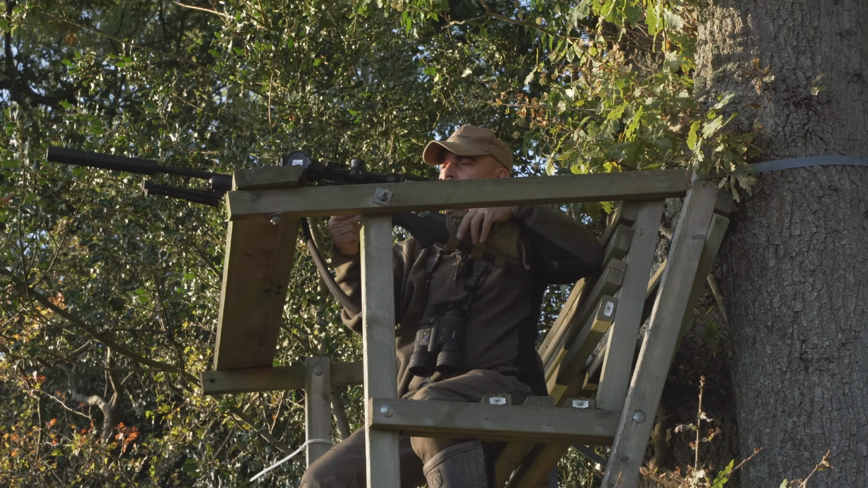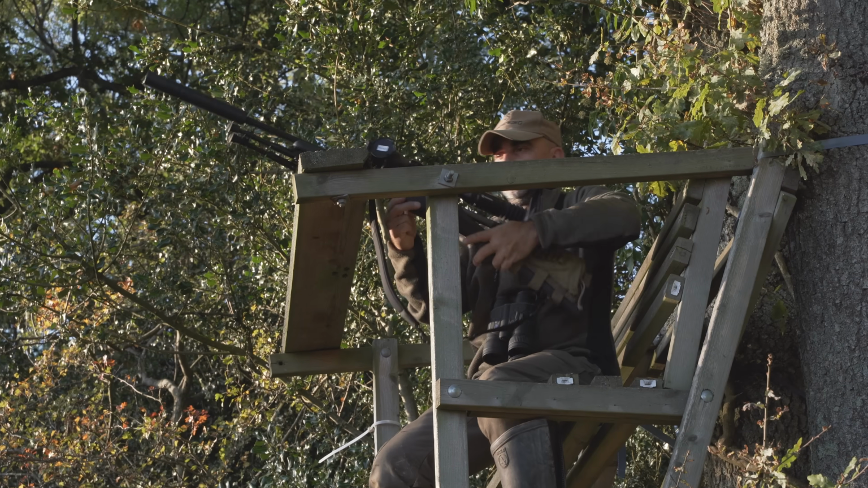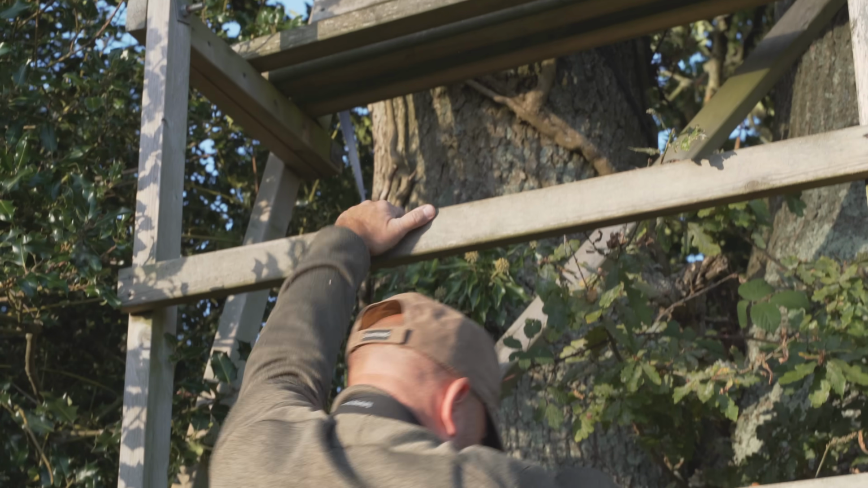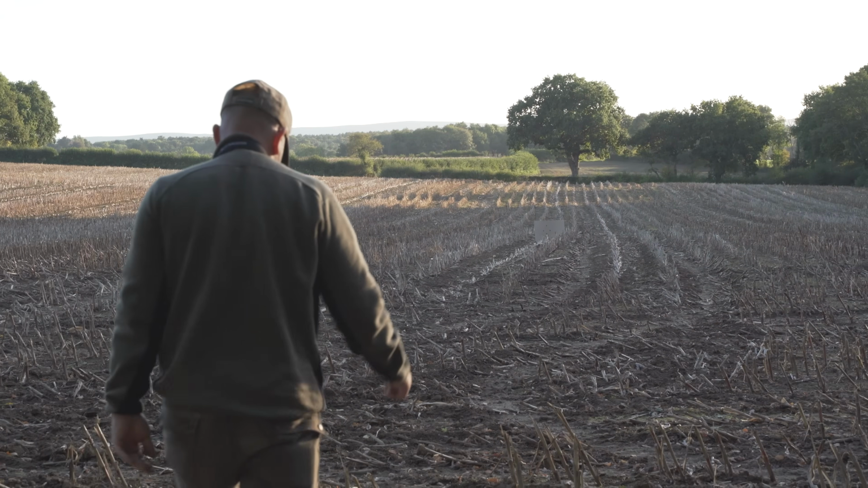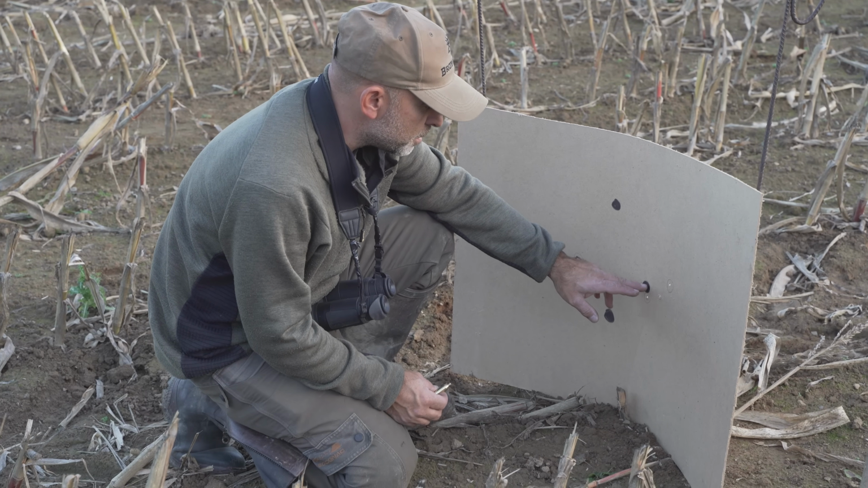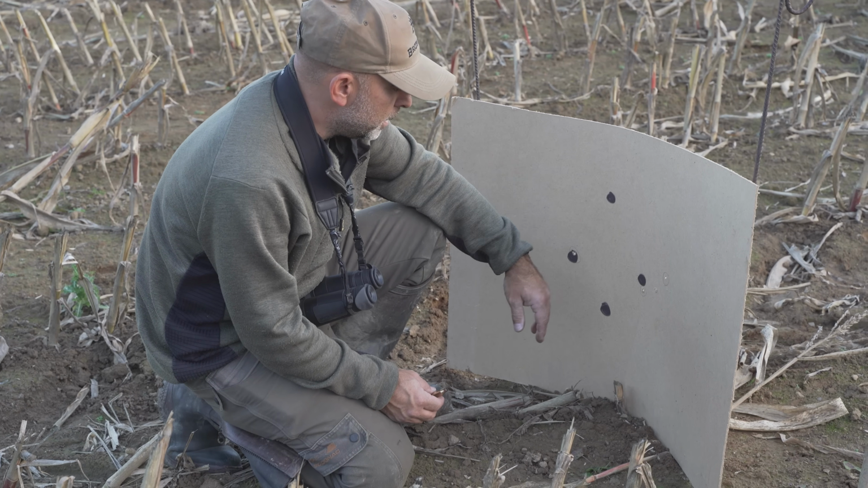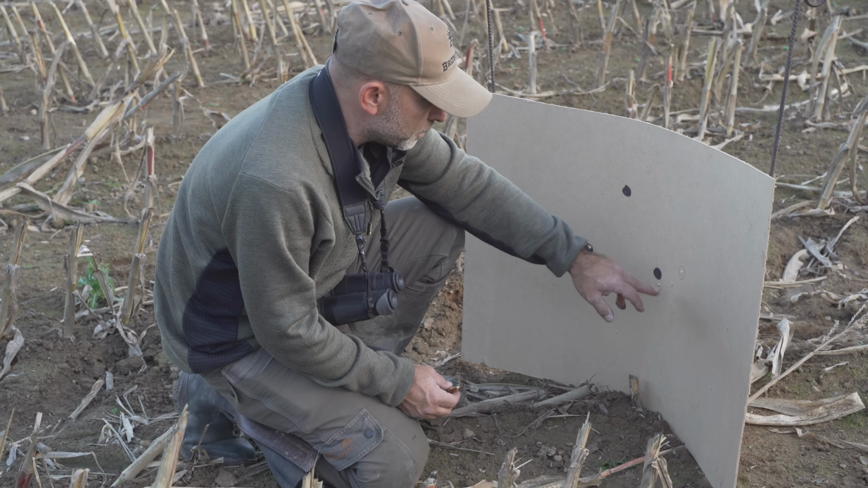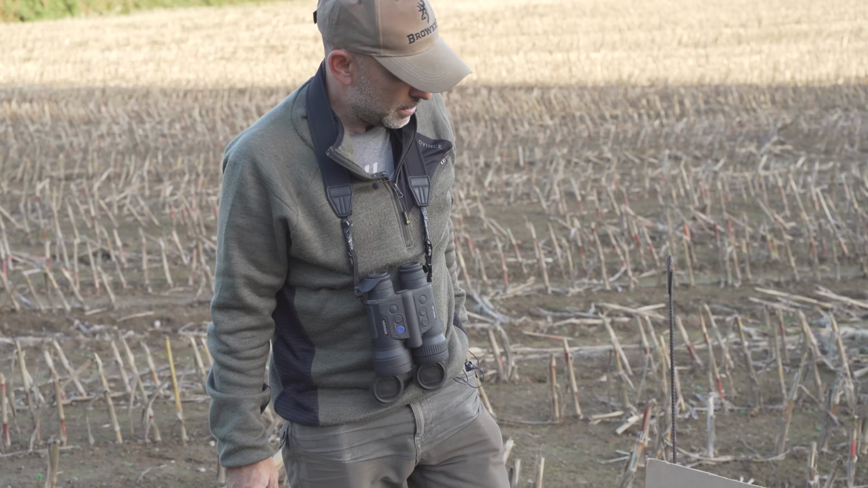Right, go and have a quick look. Right, so that's our shot there, which is pretty good for height at this range, and just an inch and a half, two inches to the right. These other shots are from a previous zero session. I've just marked them so I know which ones I'm looking at. So right, let's go adjust that and then have another shot.